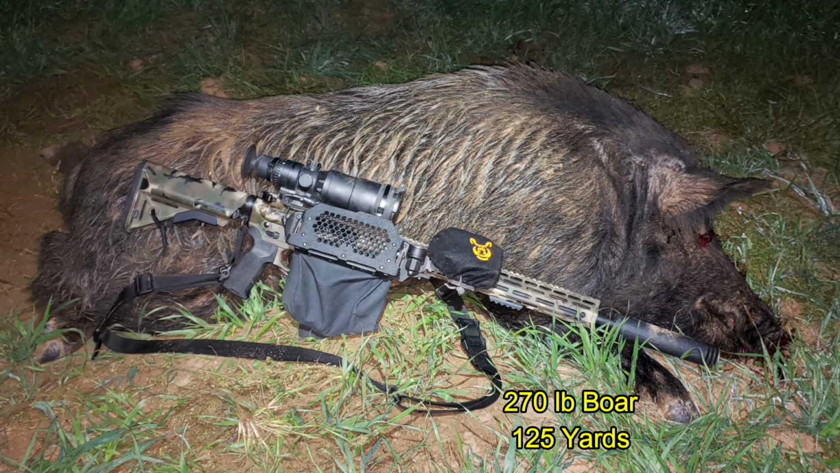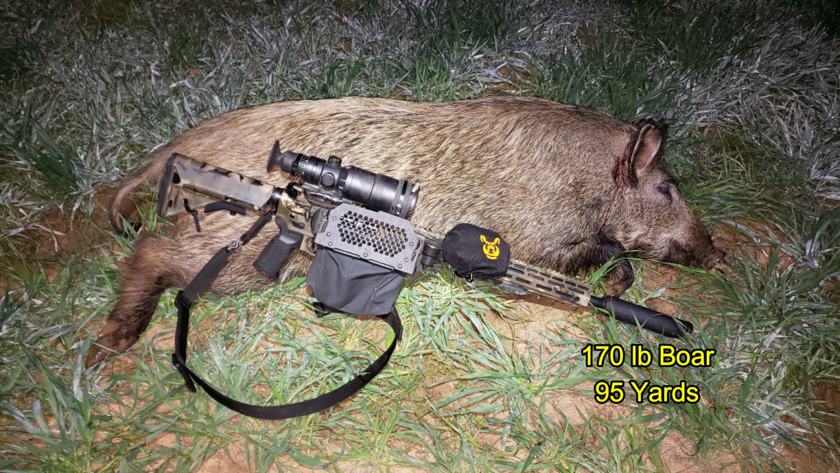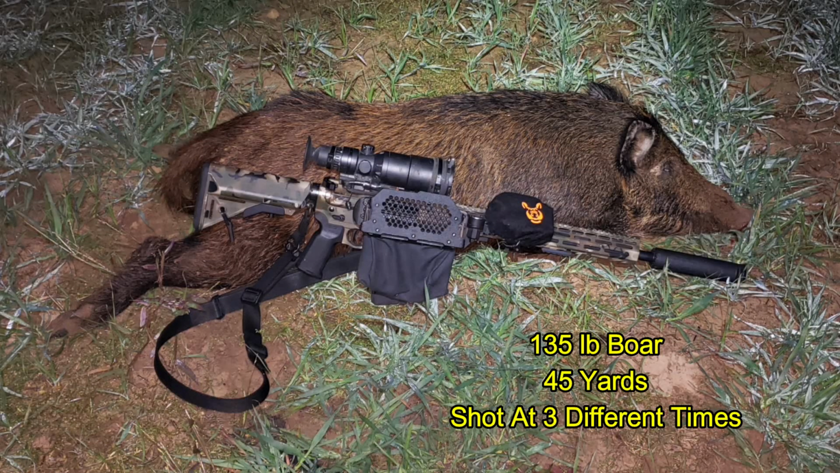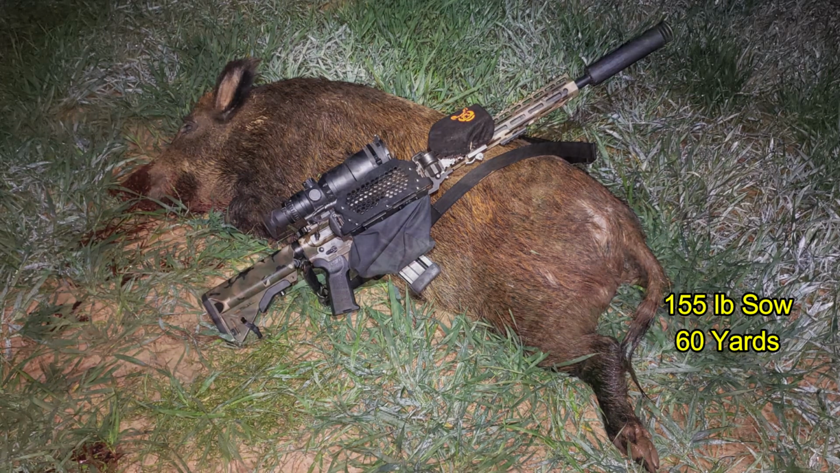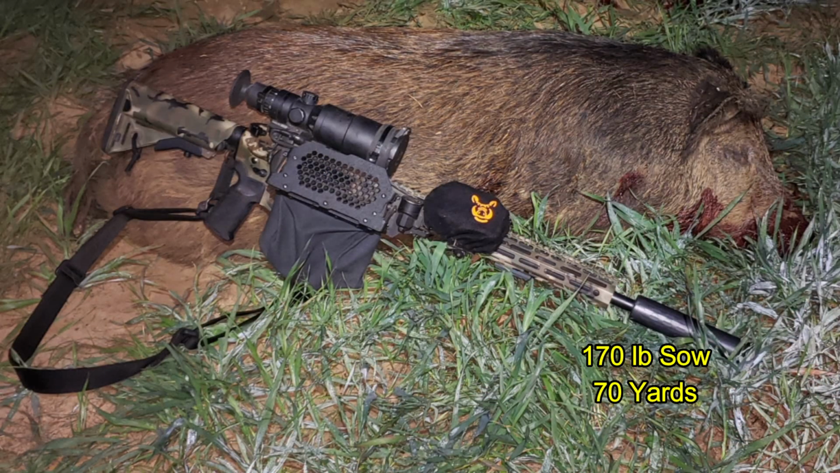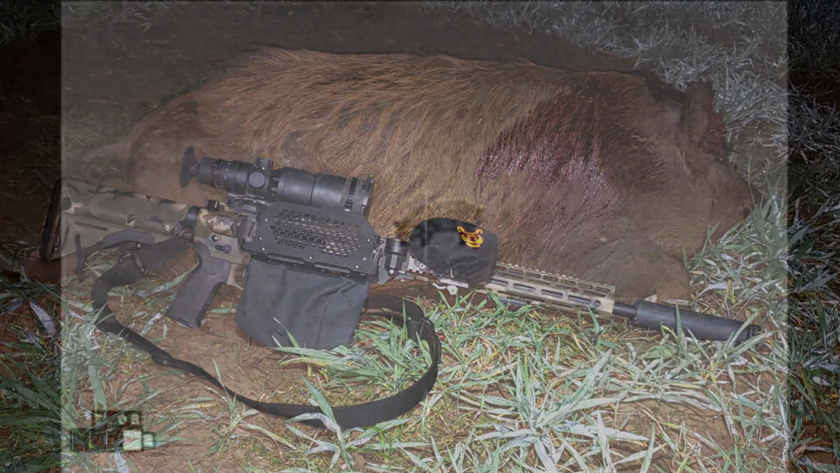And I have 6 hogs down, starting off with a 270-pound boar, followed by a 170-pound boar, the smallest boar at 135 pounds, a 155-pound sow that may have been pregnant, a 170-pound sow, and a 160-pound sow that was my long shot of the evening at 215 yards.